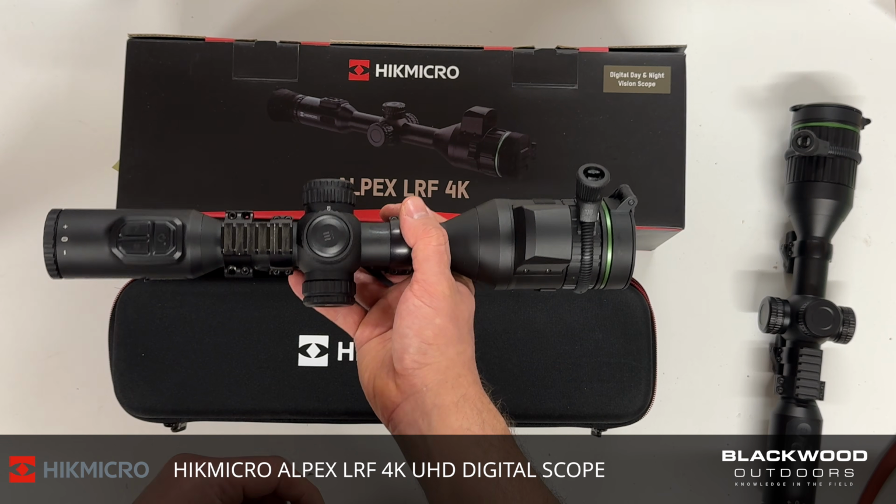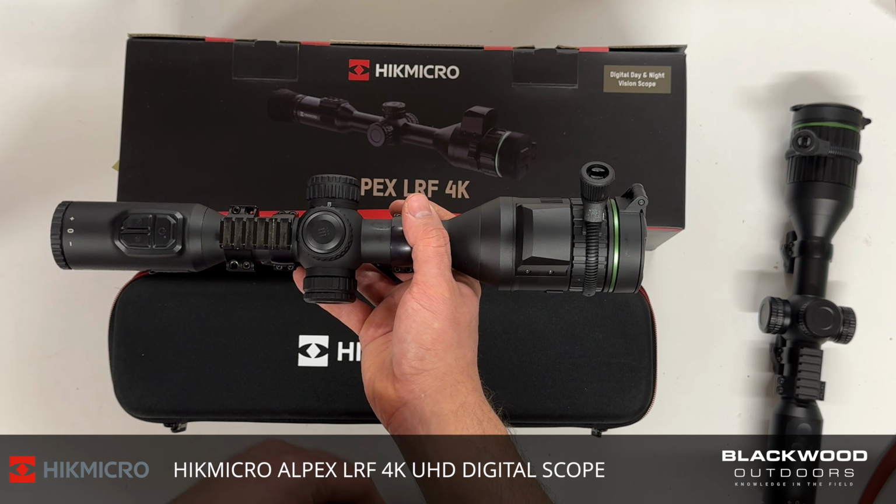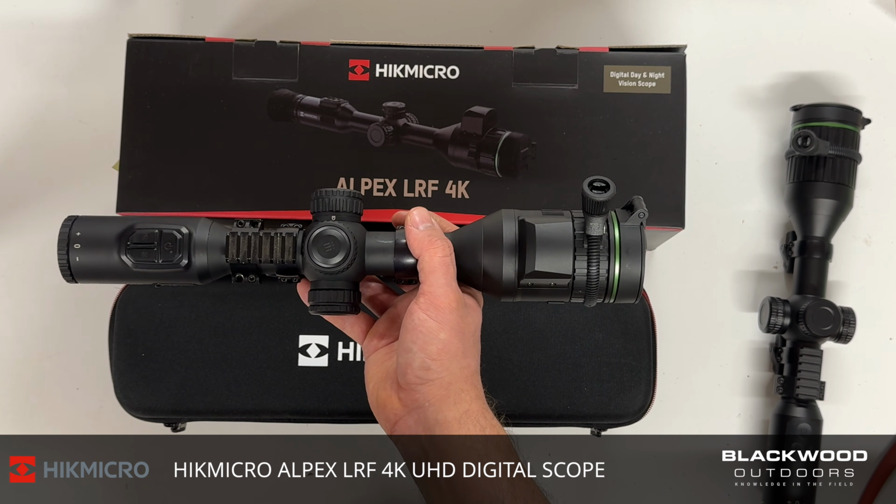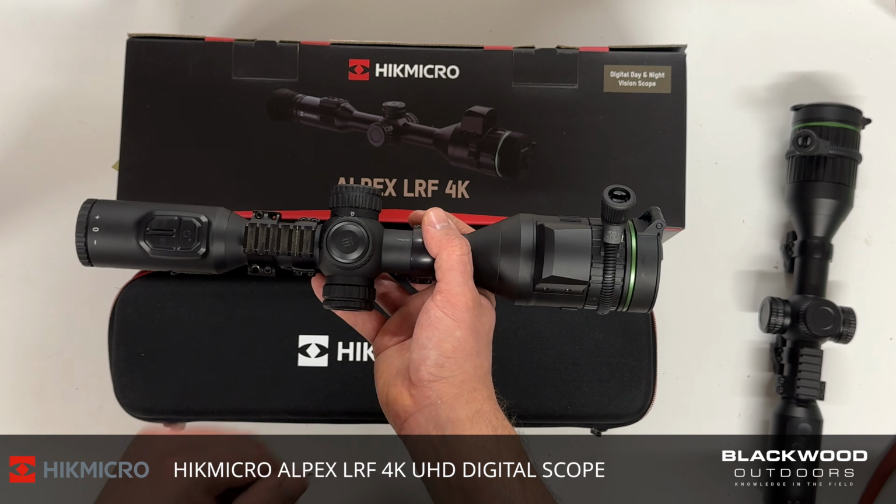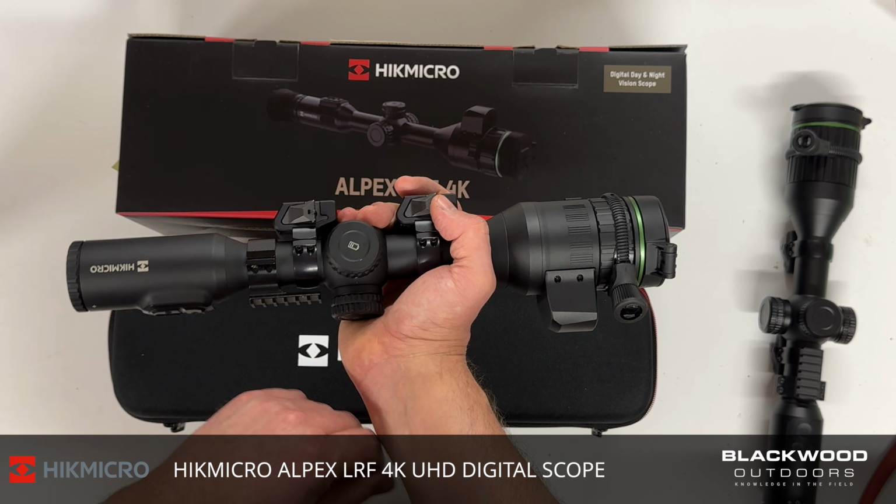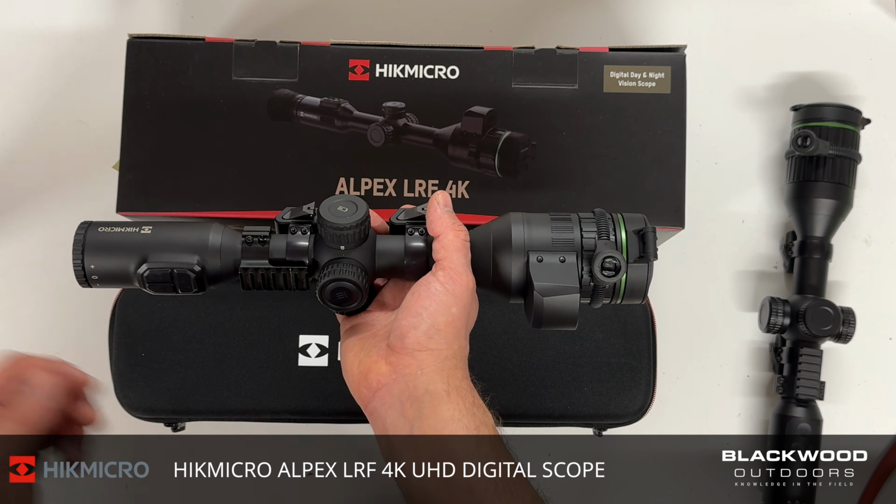Other features that have been changed are it now has a central encoder wheel on the top. So that is better in that position. It's got a lot less likelihood to get knocked when it's on your back. If you're carrying it on a sling, it's so much easier being in that position. The previous one had one on the side here, so a slightest knock would have knocked it, and you could activate the settings and scroll through and accidentally change settings by accident.